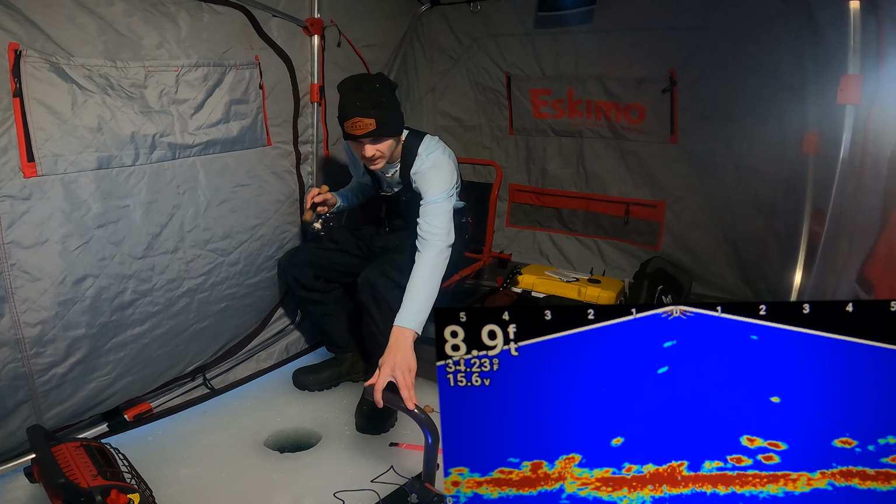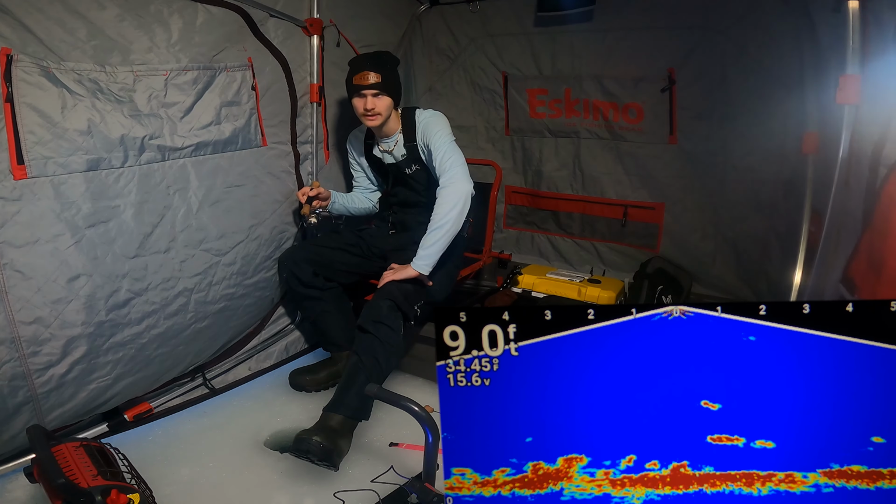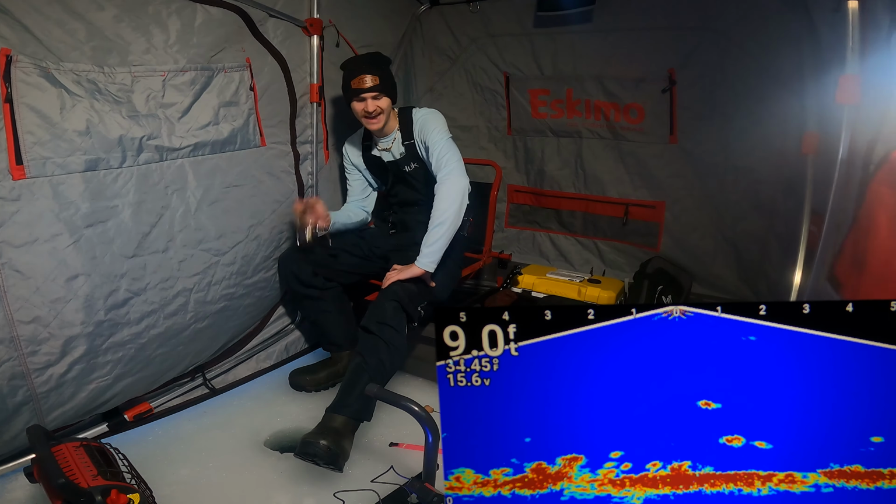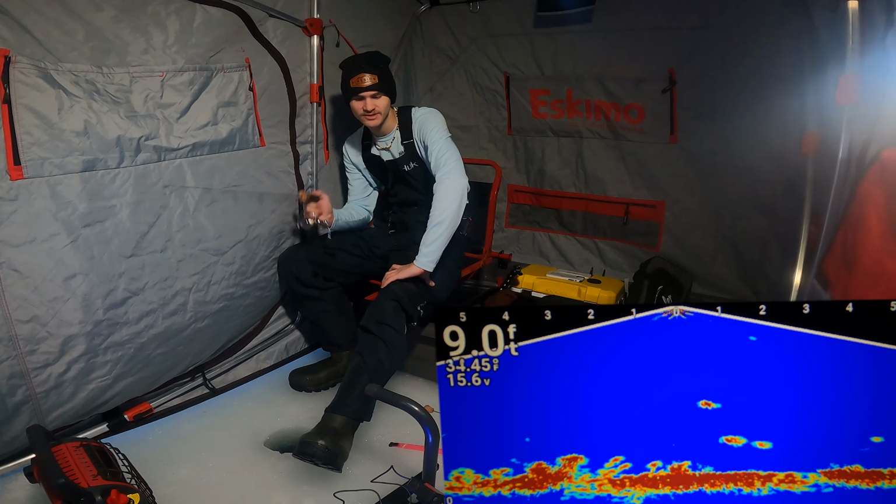After about 10 minutes of vigorous spooning, is that the right word for it? Spooning? I think working a spoon, you can call it spooning. After 10 minutes of vigorous spooning, that just doesn't sound right. After 10 minutes of working my spoon, I don't know if that sounds right either. After 10 minutes of this, I seem to have kind of spooked away a bunch of these little fish and brought in some more decent fish here. So like I said, if you got a lot of small fish, you got a small fish problem down below you. Take a bigger bait like a spoon and just start hitting it.